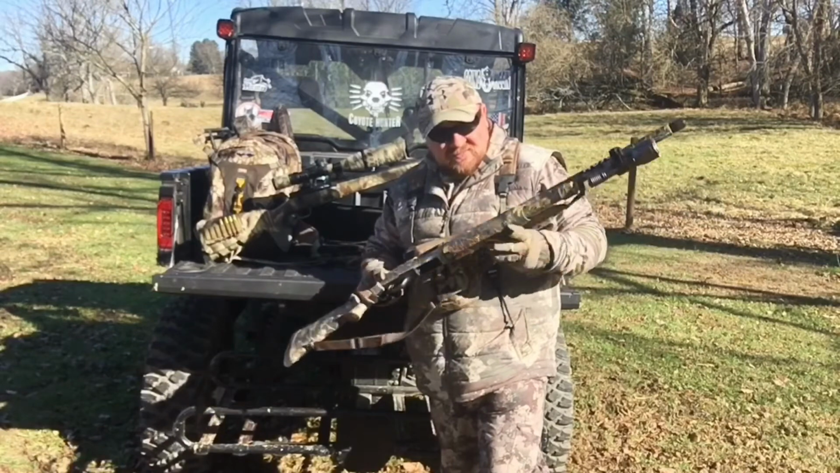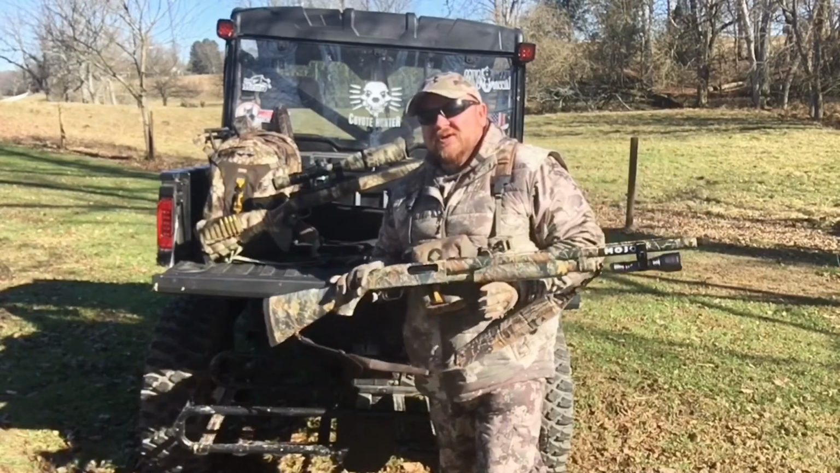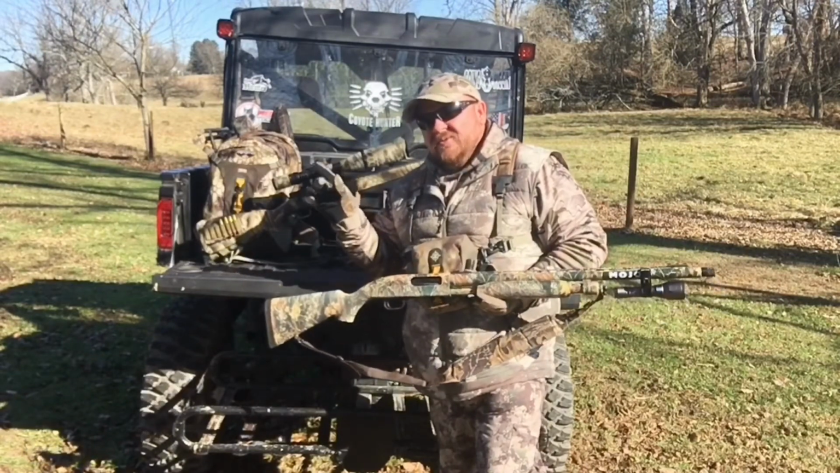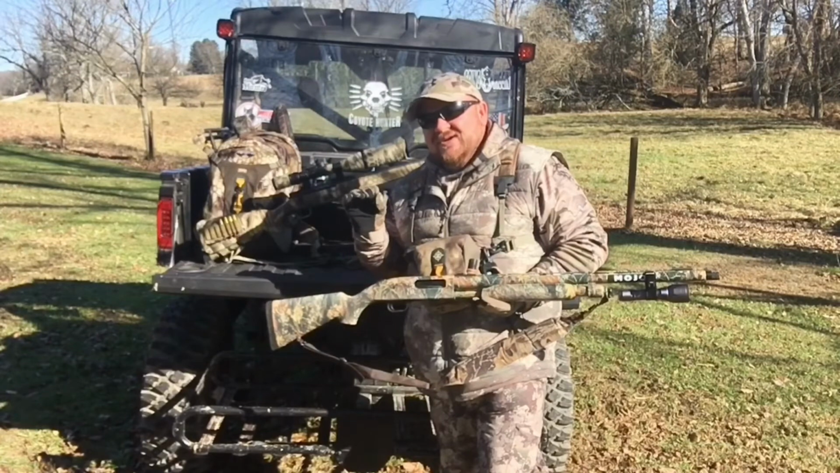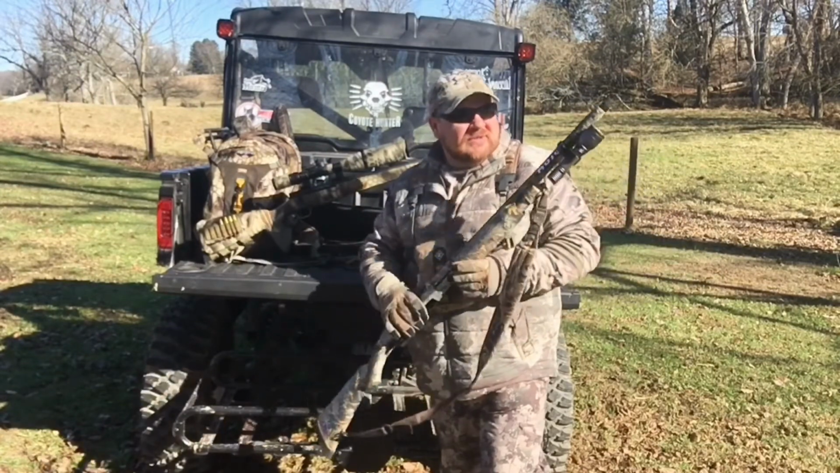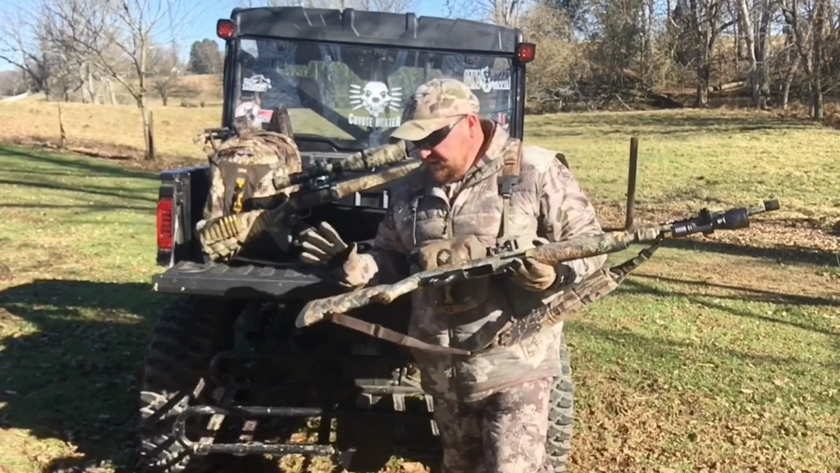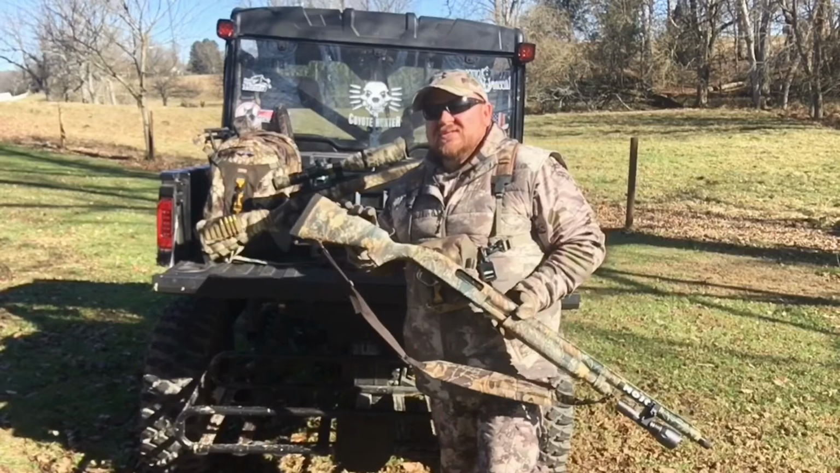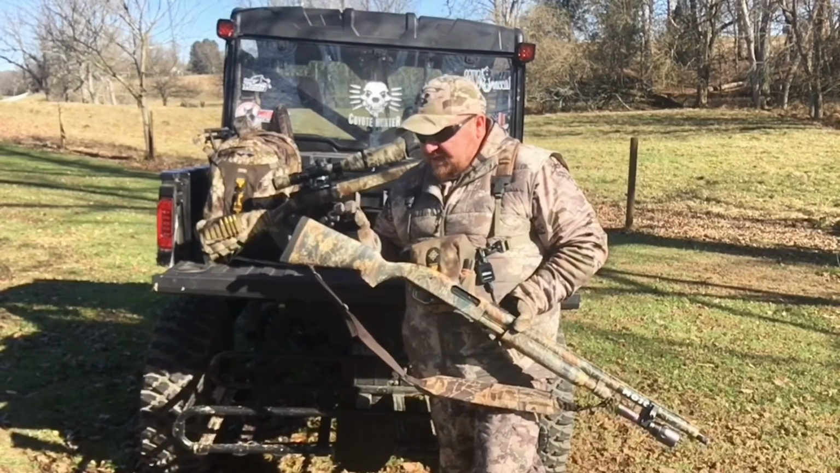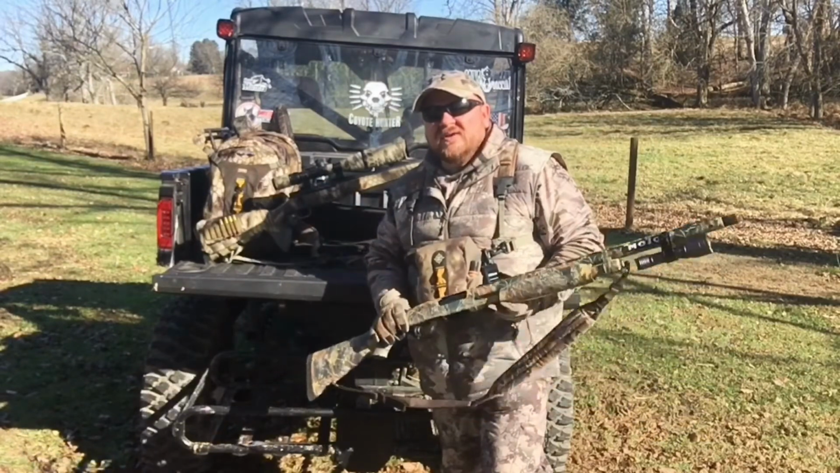I'm gonna tell you something. This is actually my backup coyote shotgun here, and I got another one that's just trained to eat on them. It wants to get on them and eat on them. But this one here is a backup. The reason I've got it for a backup is, number one, sometimes you're going to need a backup shotgun. But the reason I'm using it right now is we were out hunting one night, I think it was me and Jamie. We'd taken a red fox and knocked off the front sight of my shotgun. Haven't gotten it repaired yet.